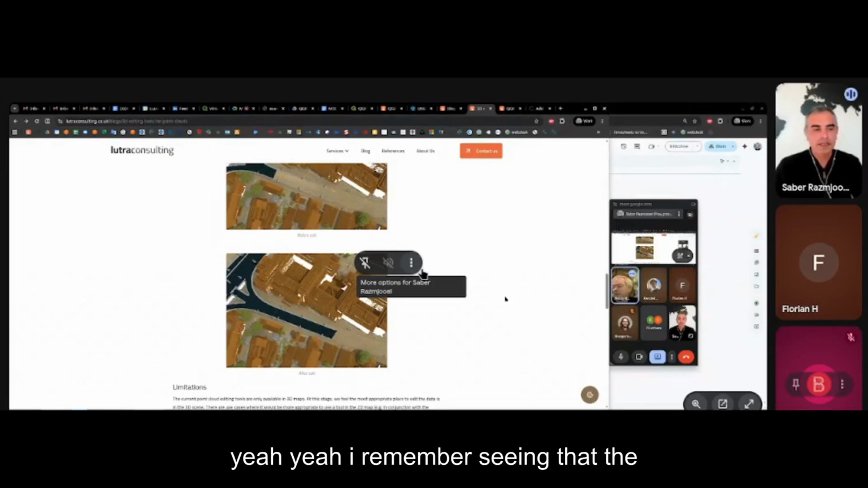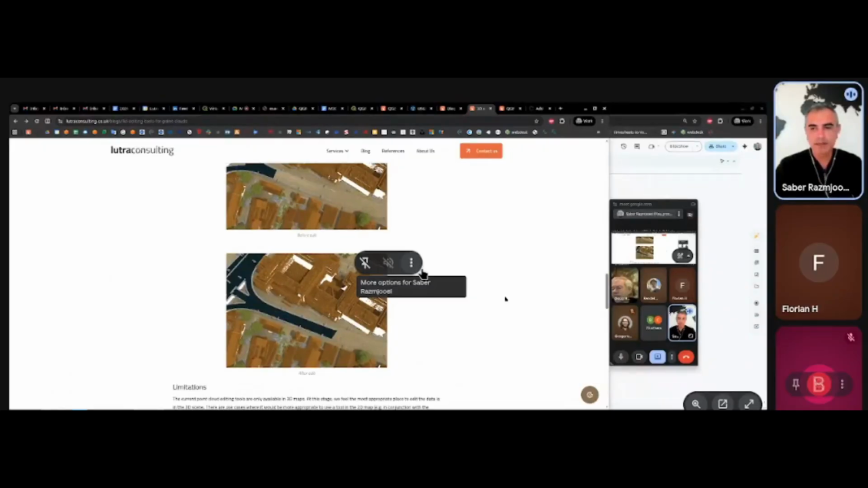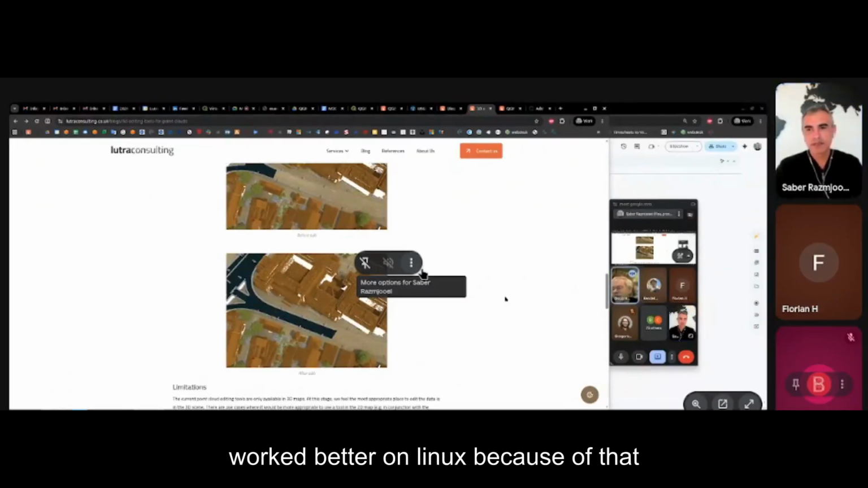Yeah, I remember seeing that issue. It was probably something to do with the operating system. Yeah, it worked better on Linux because it had a longer command line space. But I think that was addressed later on. I just haven't had a chance to follow up on it.